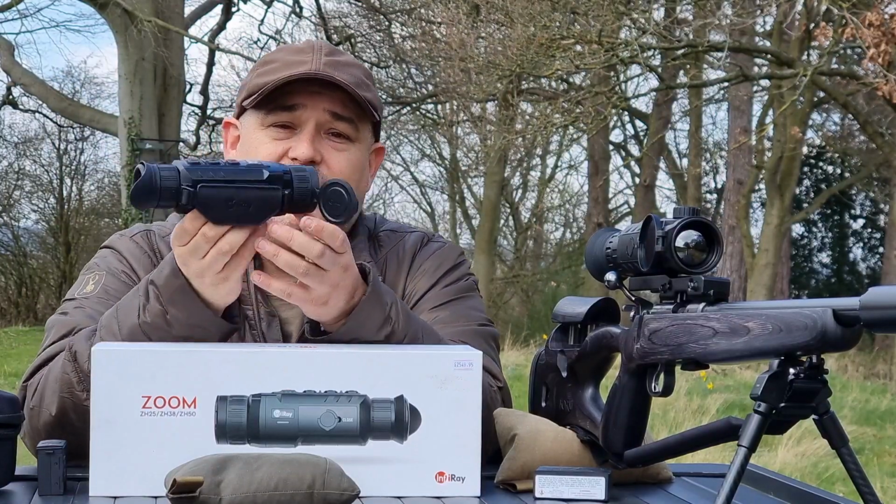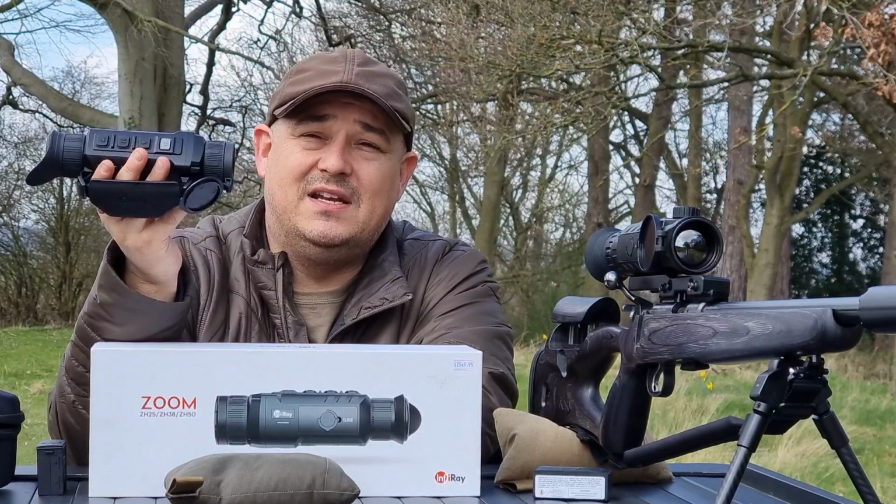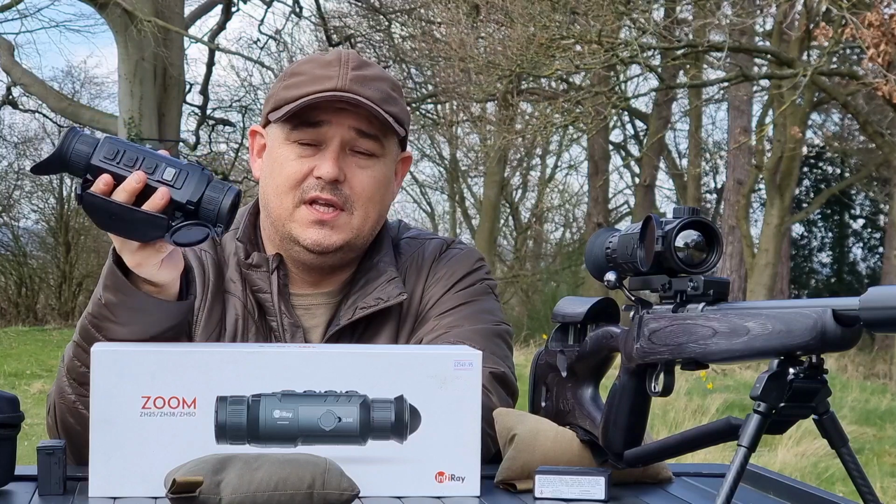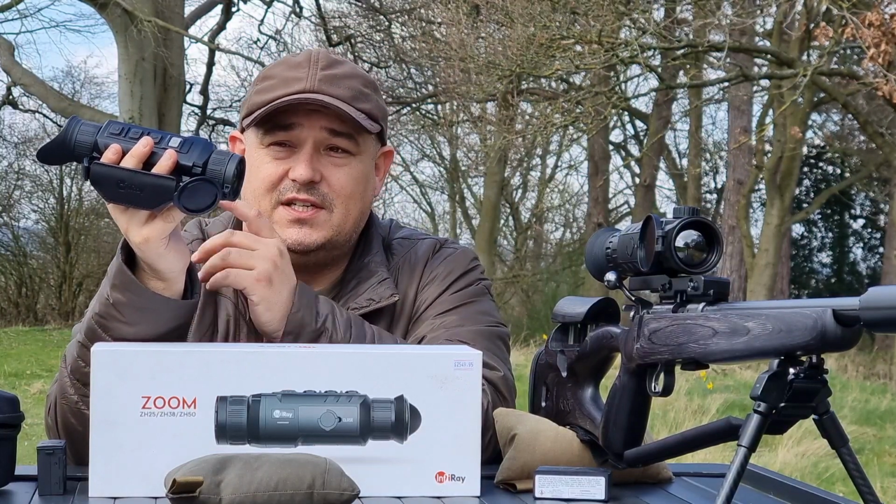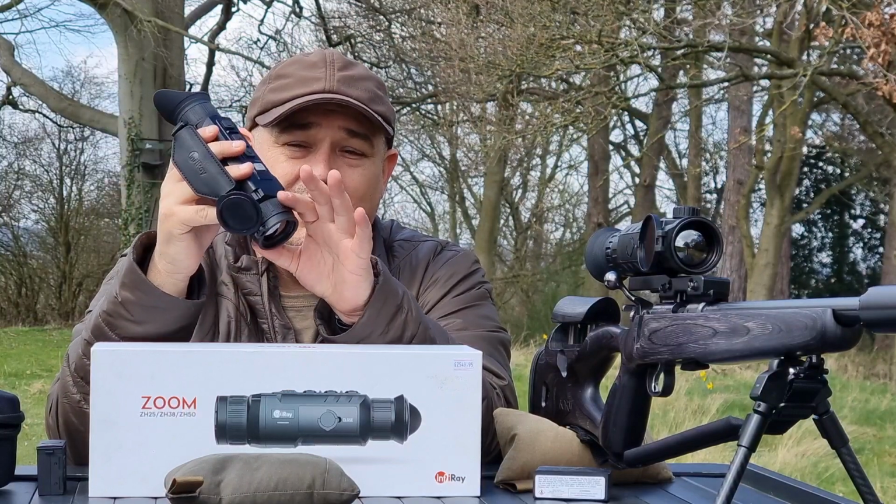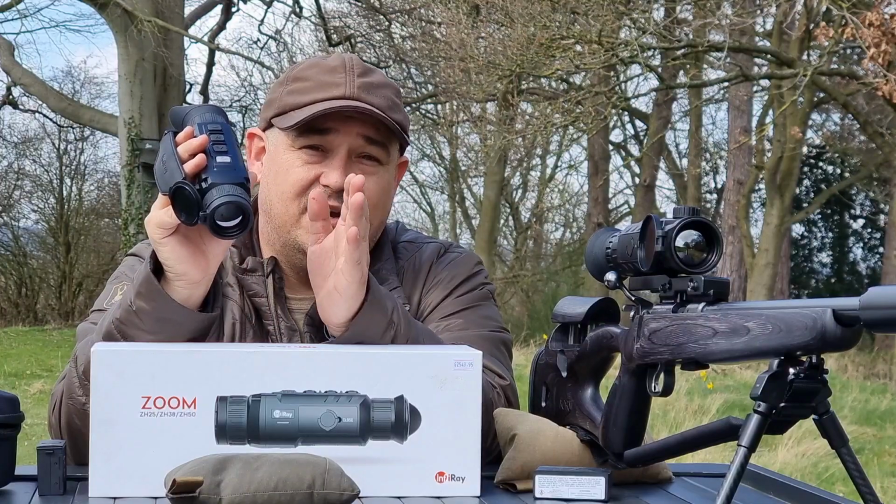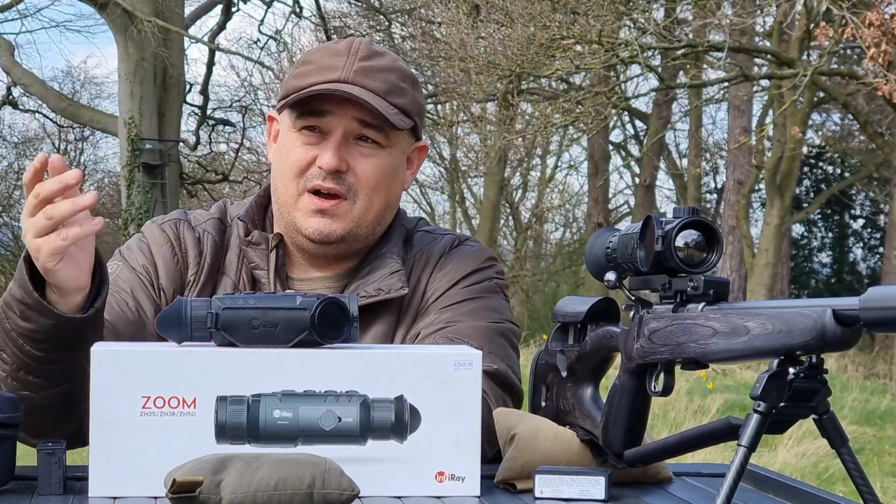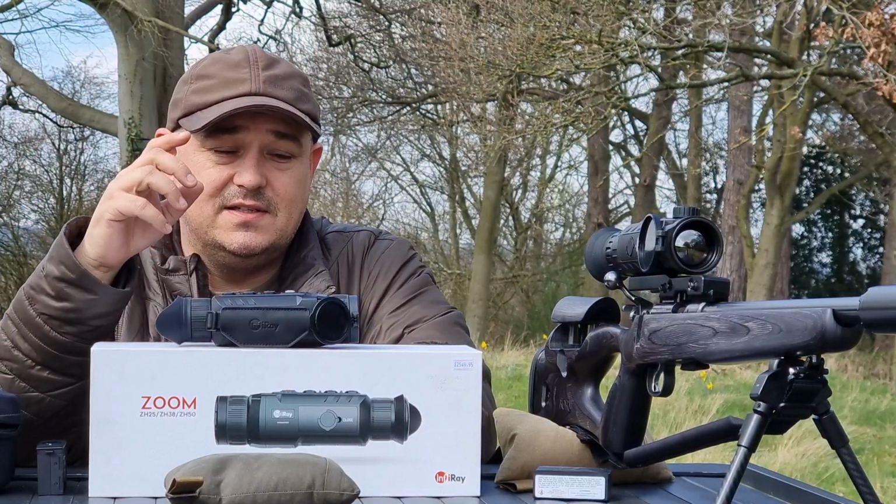Now the clever thing about this, it's called the ZH38, but it's actually a 19mm and a 38mm in one package. This is done with witchcraft, or focal length, which is actually how they've done it. So basically you can rotate this focal ring at the front all the way one direction and it'll switch it to 19mm mode, which will give you a really wide field of view, so ideal for woodlands or anything like that, or where you don't really need to reach out a great distance.